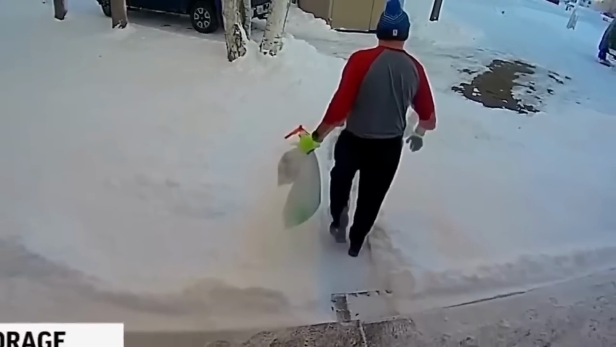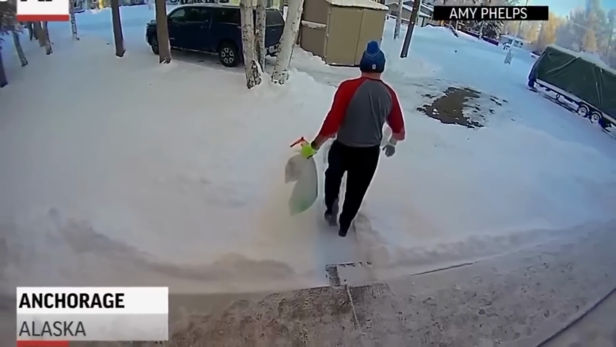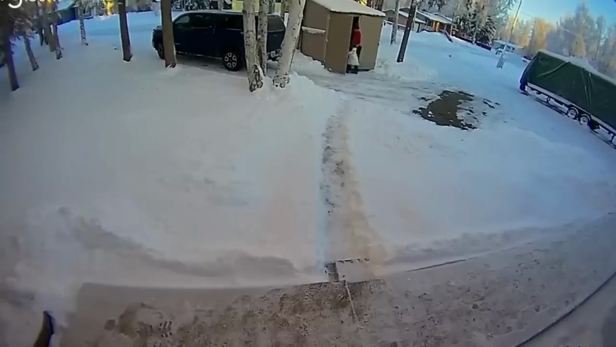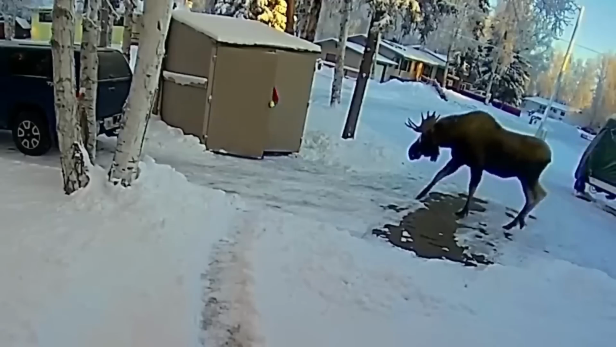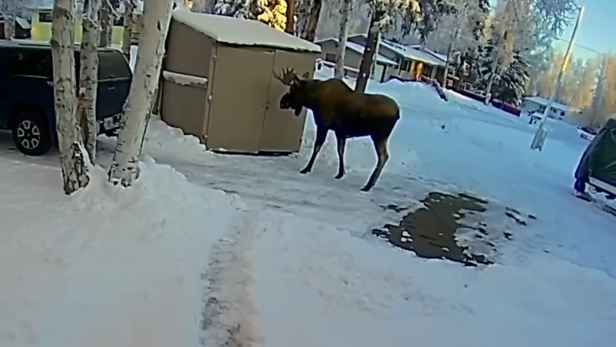Recorded in Alaska recently, this footage shows a man who was busy in his daily routine. He was taking a sack of garbage to the shed when a moose spotted him. As he got done with putting the sack in the shed and was about to come back, he saw the moose ready to pounce on him. It took the man seconds to realize it would be better and safer if he just went inside the shed and closed the door. So before the moose could get to the man, he was inside.